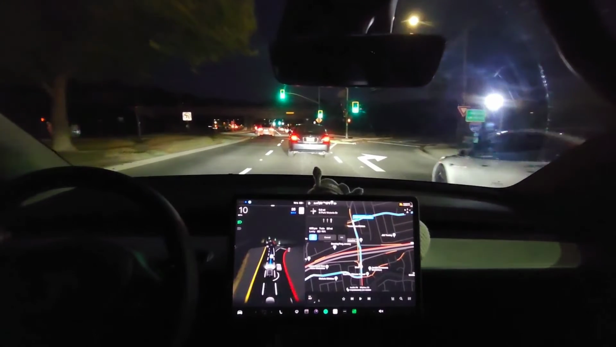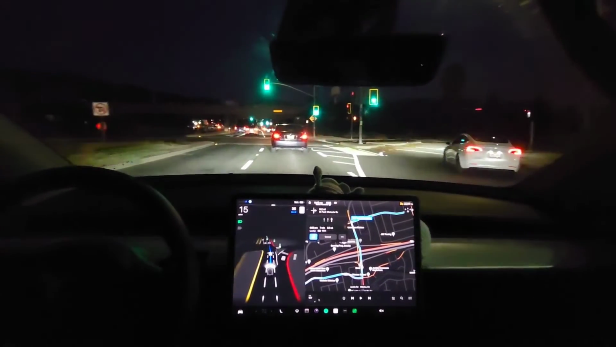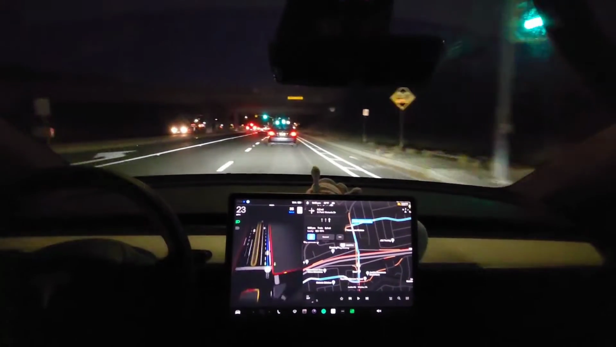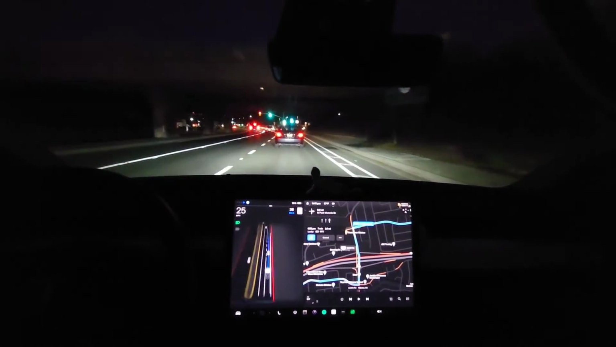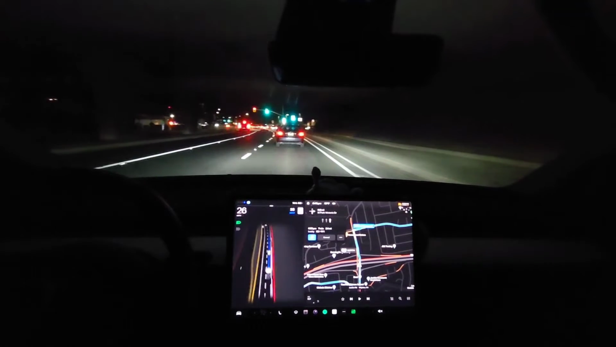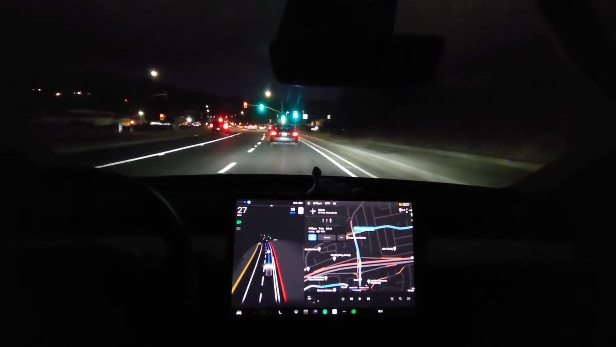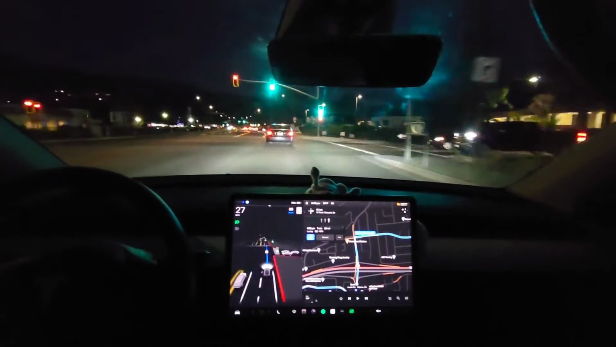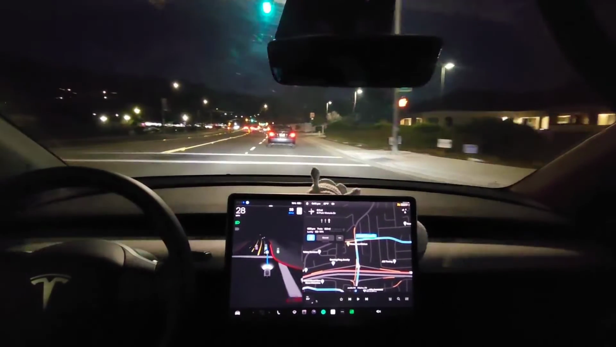Good. So far, so good. Alright, so the thing I stopped it for, it's not really a mistake. It's more just kind of driver etiquette to let other drivers go by. I mean, if you stopped in the middle, people aren't going to honk at you.